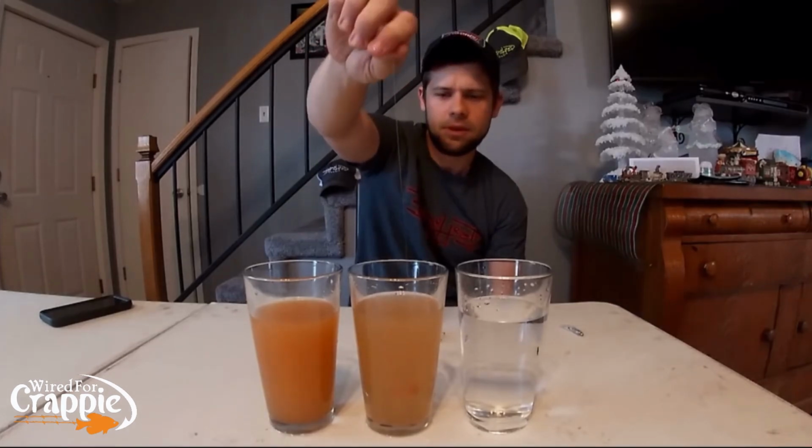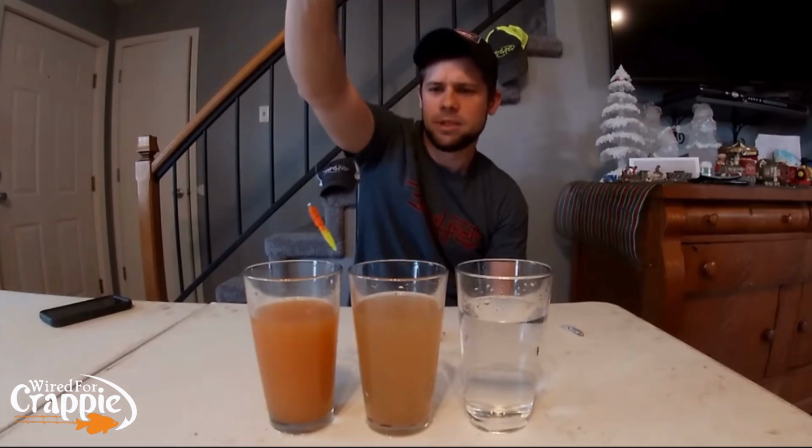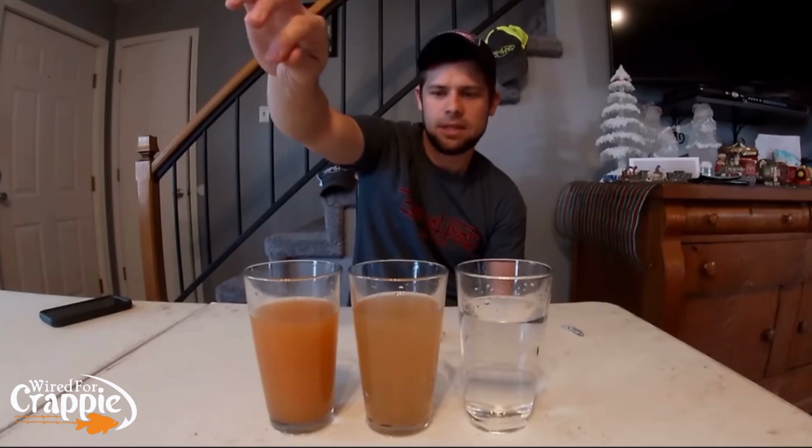You can still see the outline of that bait. You can still make out the color of that bait in stained water. Great stained water bait. But you move that over here to this muddy water, and it virtually, again, disappears.